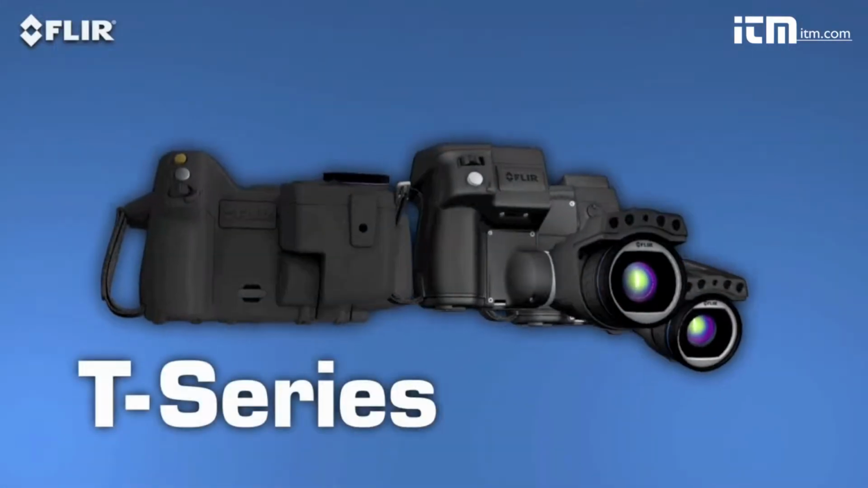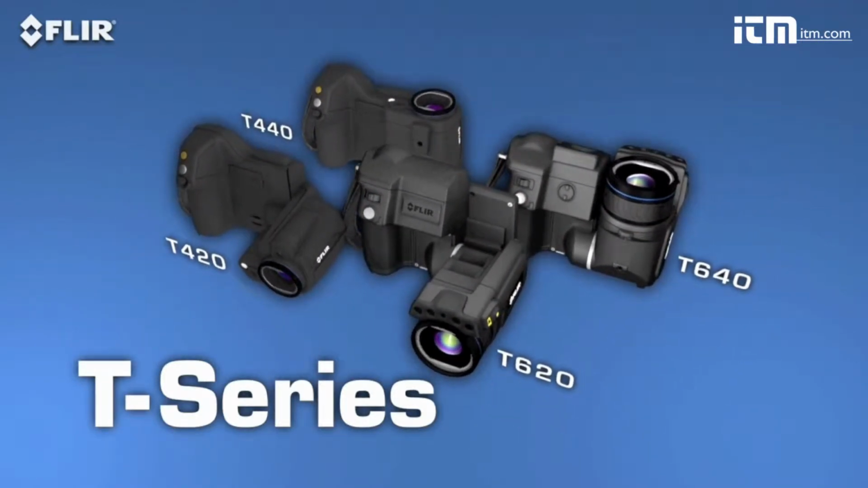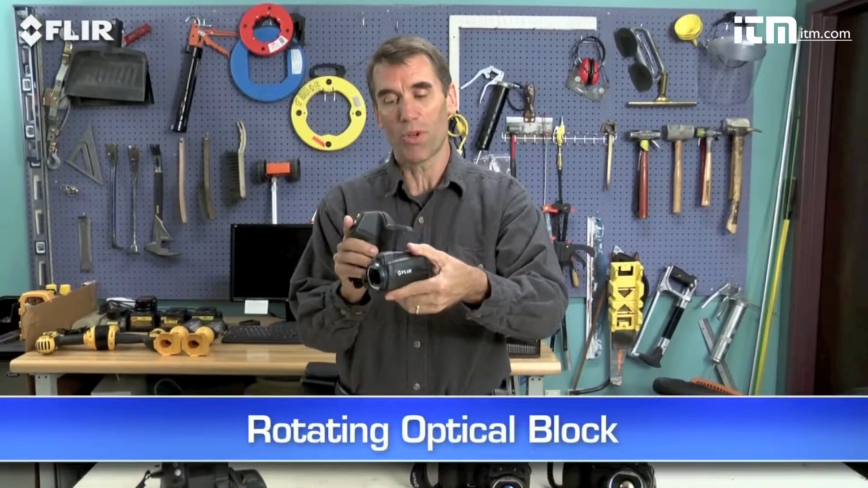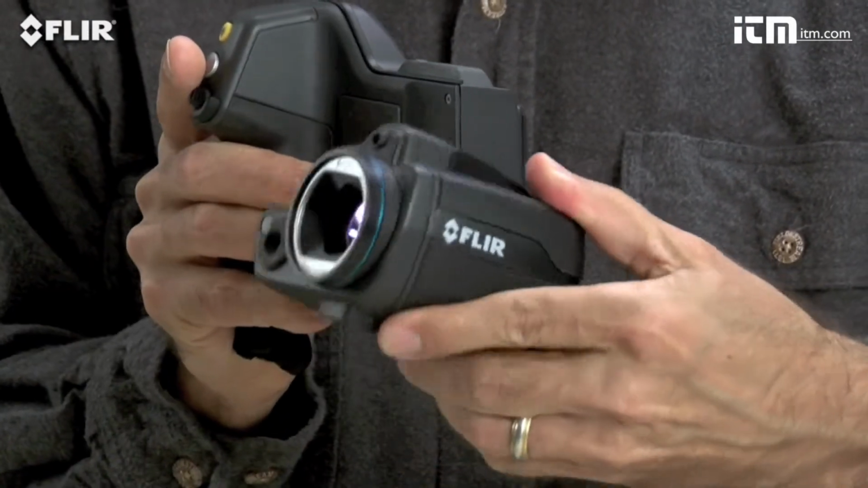They're available in 4 models and with resolutions up to 640 by 480. These are the most ergonomic thermal imagers you're going to find. Check out the rotating optical block. This is one of the things that sets T-series apart from all other thermal cameras. It lets you point the lens up or down 120 degrees and still keep the display in easy view.